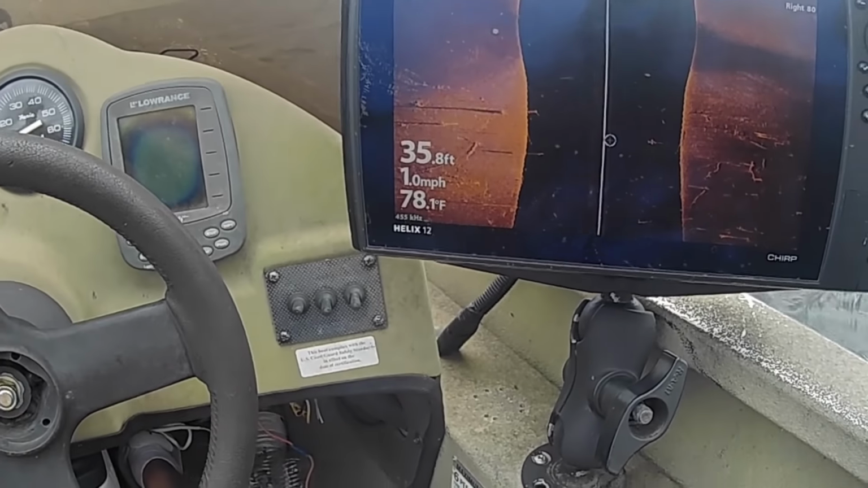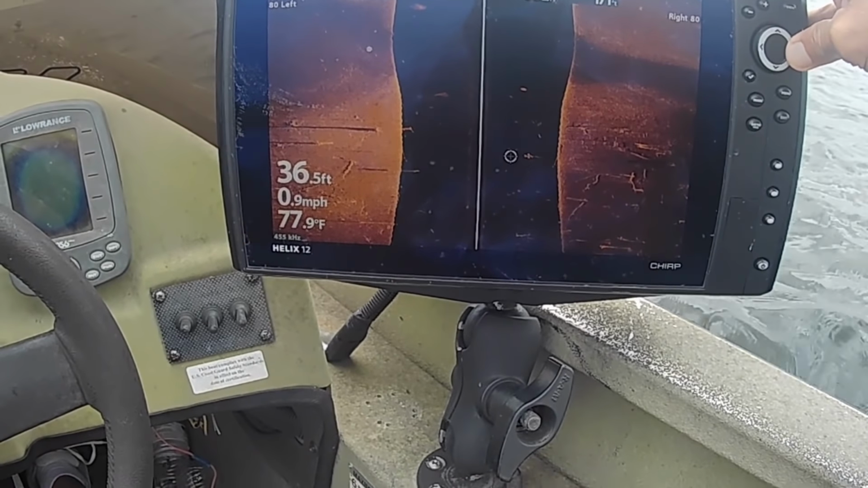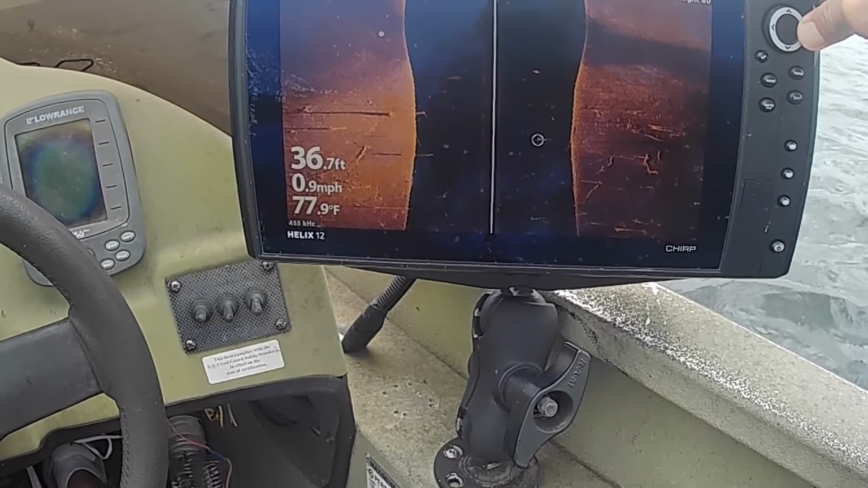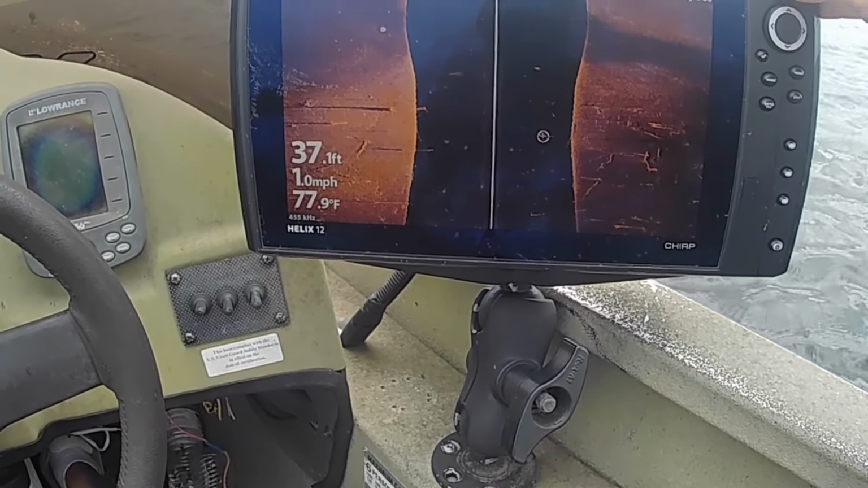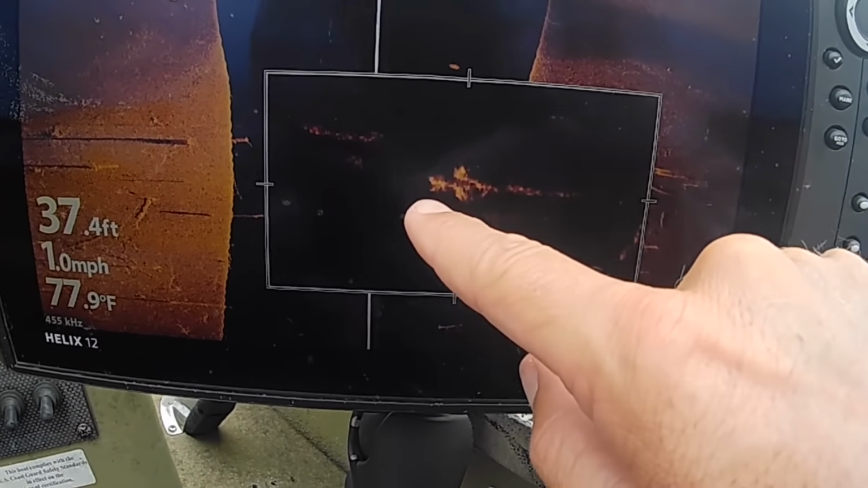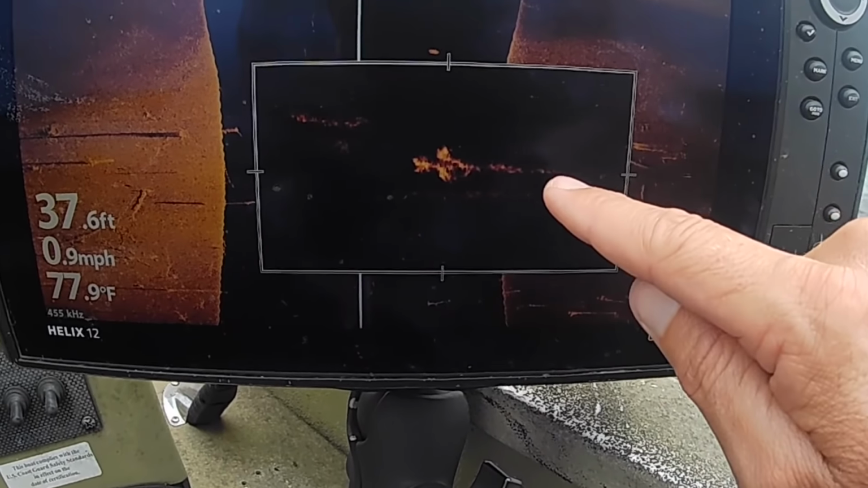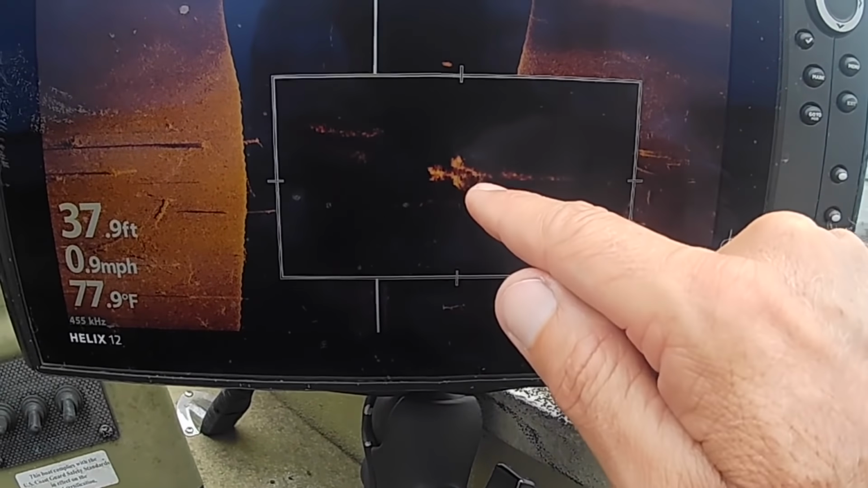So, all right, I want to show you a couple examples of what I'm looking for right here. I'm going to move the cursor over to this little tree right here. It's got a few little branches. I'm going to hit the zoom, and then I'm going to zoom in again. And you can see that there's a bunch of something all in the top of this. It's got a few forks, and there's a bunch of something in there. I'm looking for trees like that.